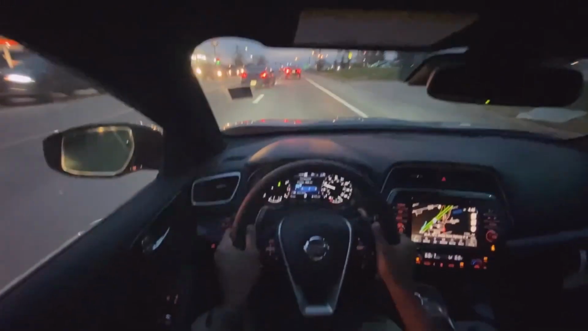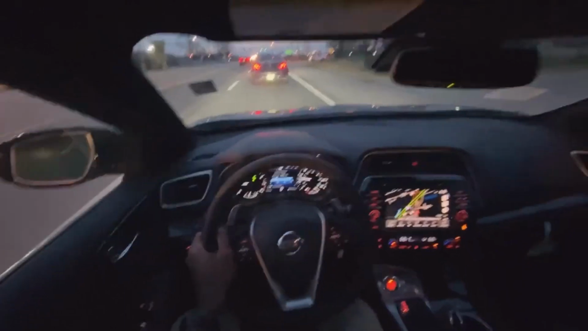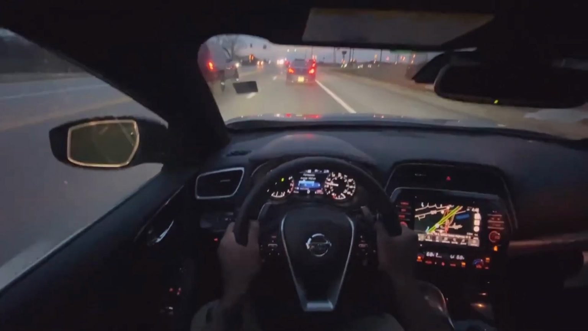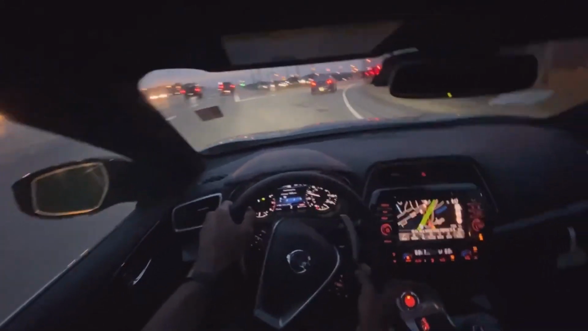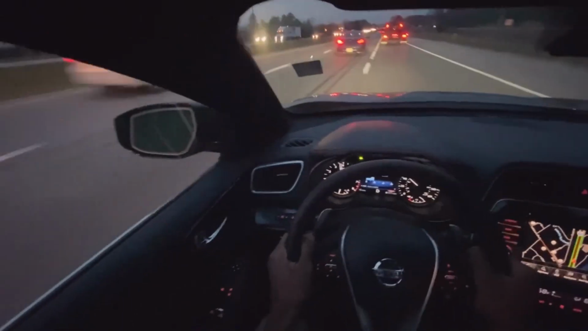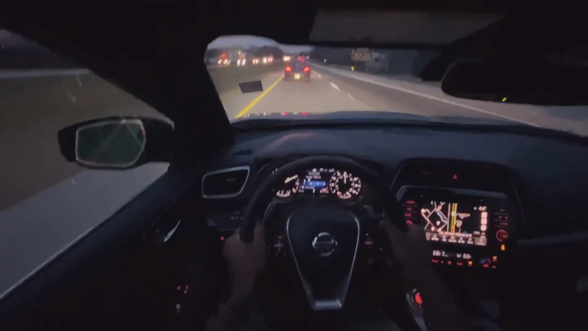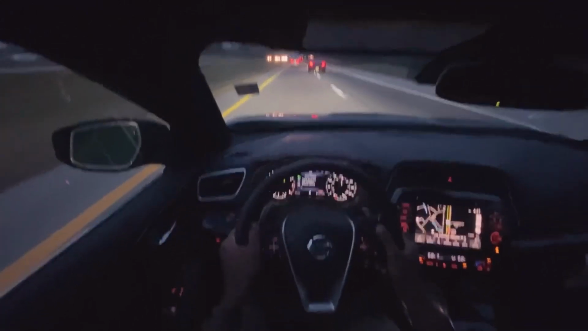So far I've just been driving in normal mode. So I'm gonna go ahead and put it into sport and see what that does. Then we're gonna engage the paddle shifters. So really quick, just really, really fast.